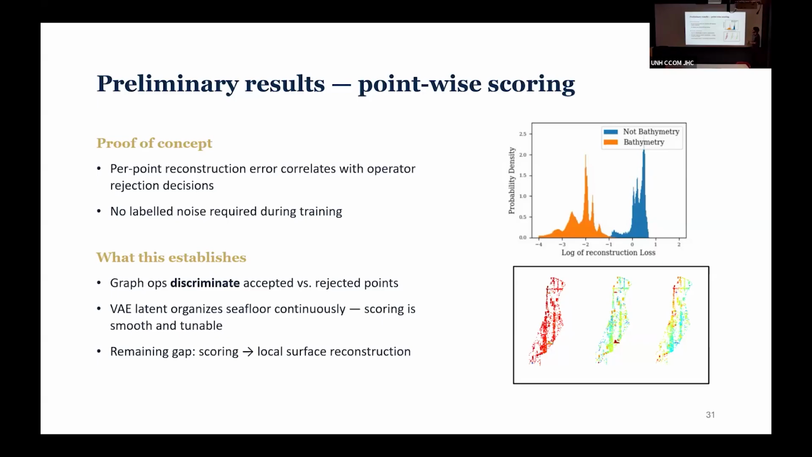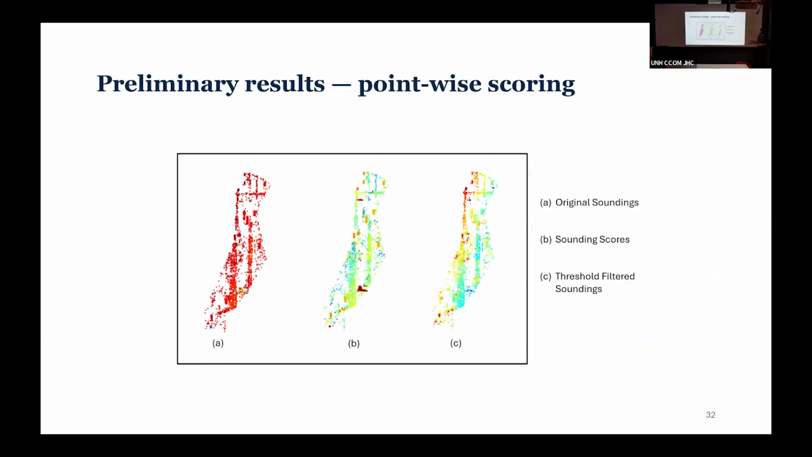But the remaining gap is, at the end of the day, we want surfaces. At least the way it's done now, we want a surface at the end. So how can we reconstruct the surface from these points? That's where the decoder improvements are going to come in. Before showing the decoder improvement, I'm just going to show quick examples of those losses and how they can be validated with your eyes and by looking at the survey.